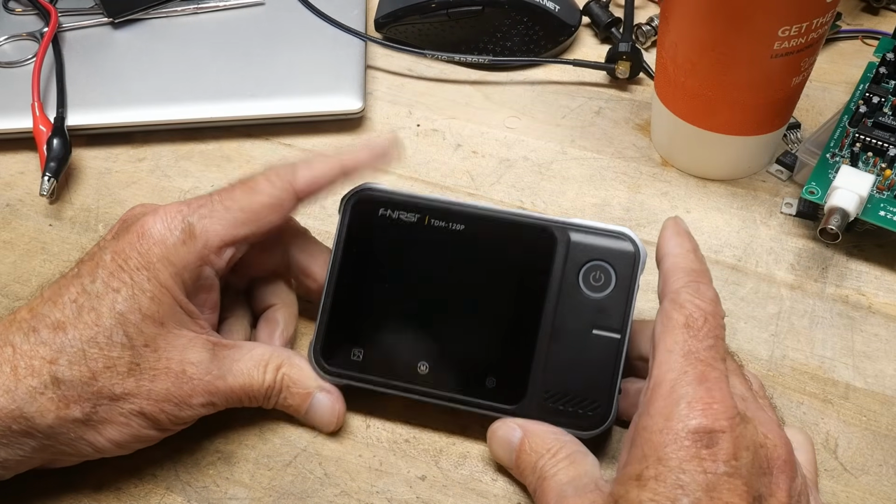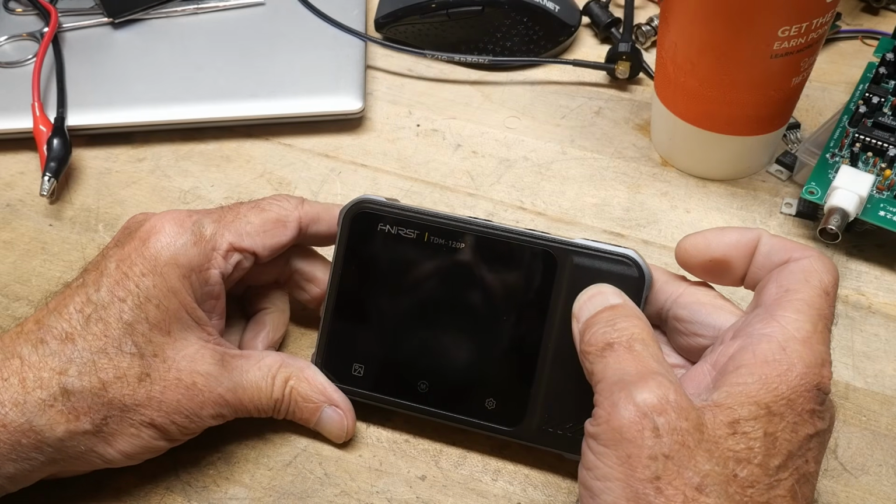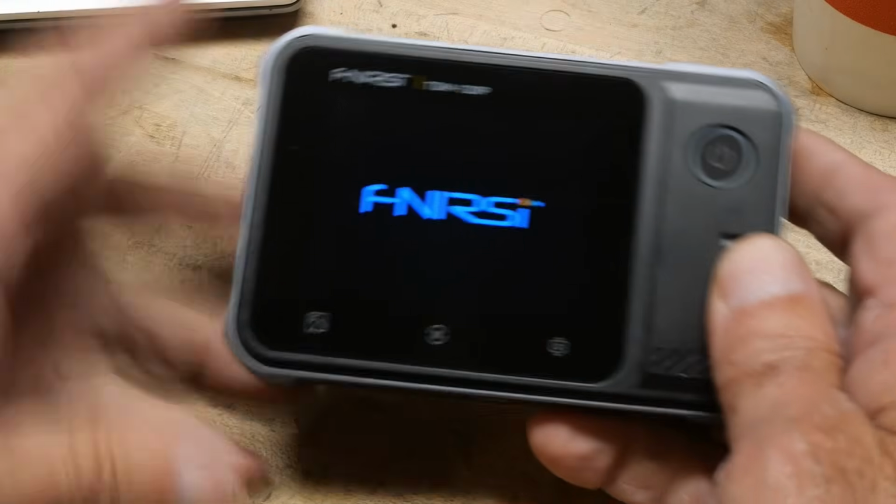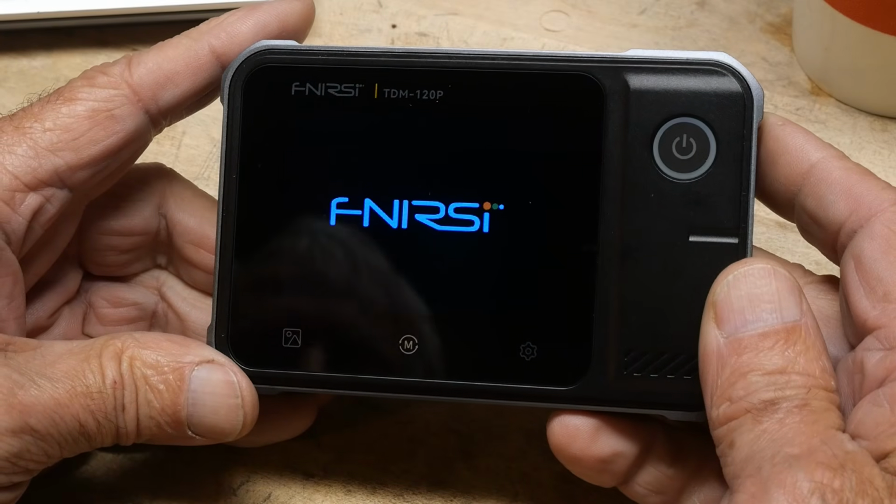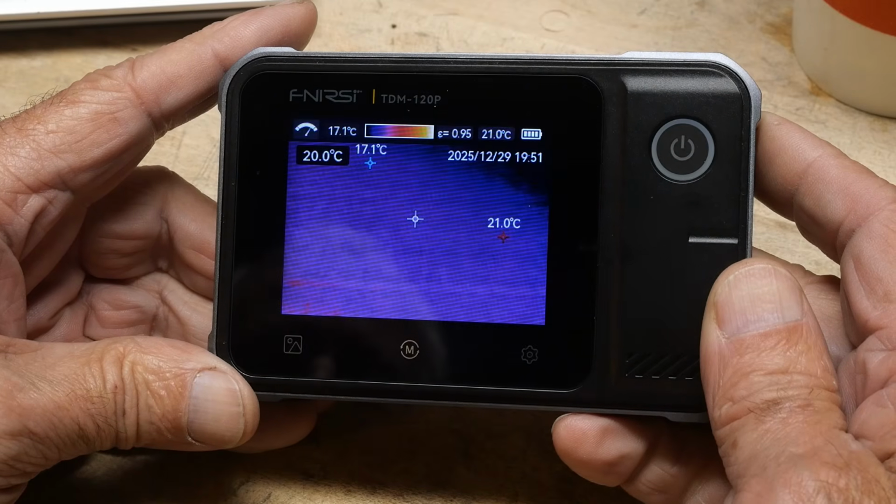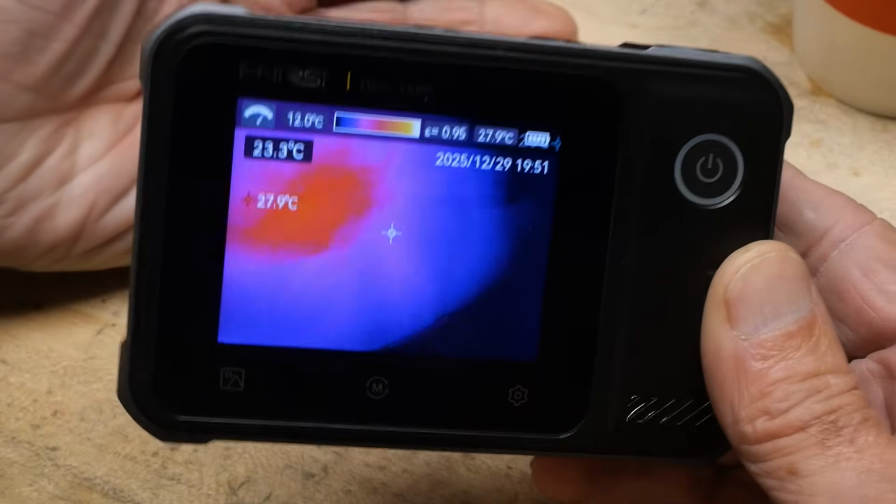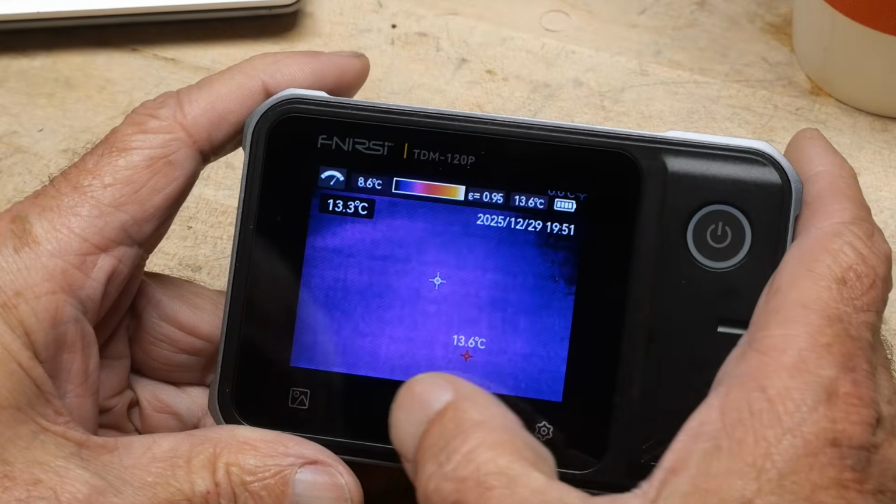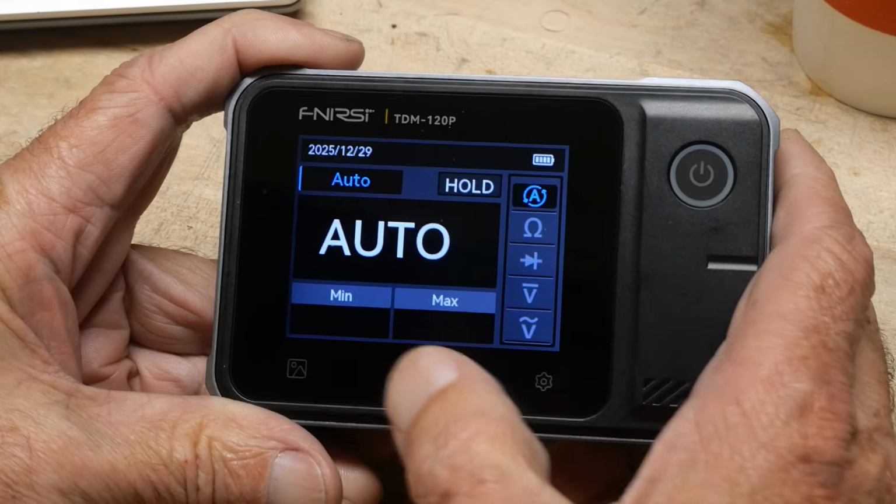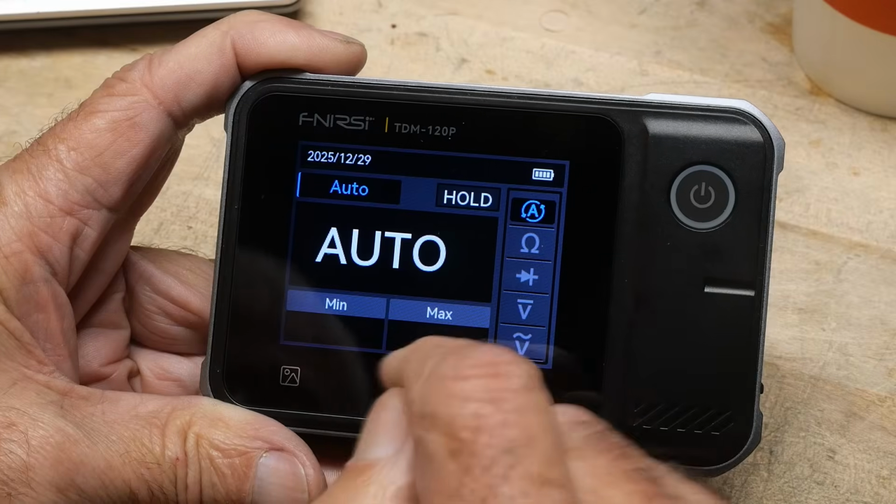Let's see here. What else? Hold down the power button. Yeah, there we go. We'll get the splash screen. It takes a while to boot, but there we go. We came up in the thermal imager. You can swap over here to multimeter mode. Very, very fast to swap back and forth.